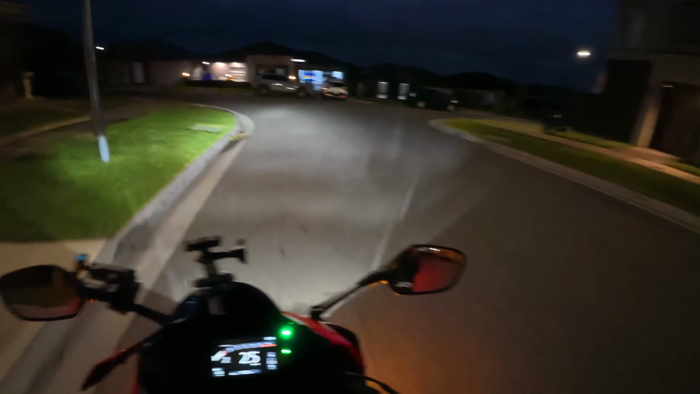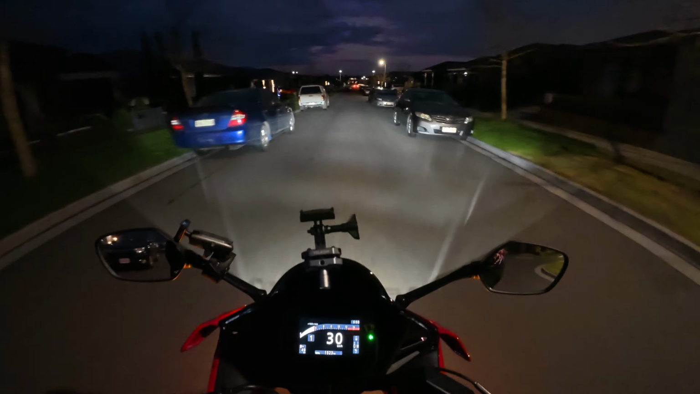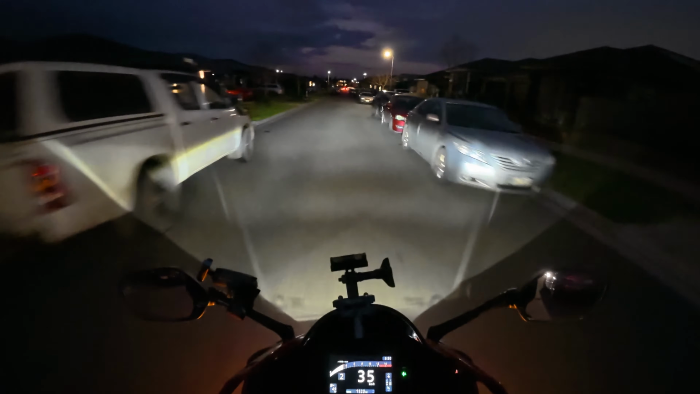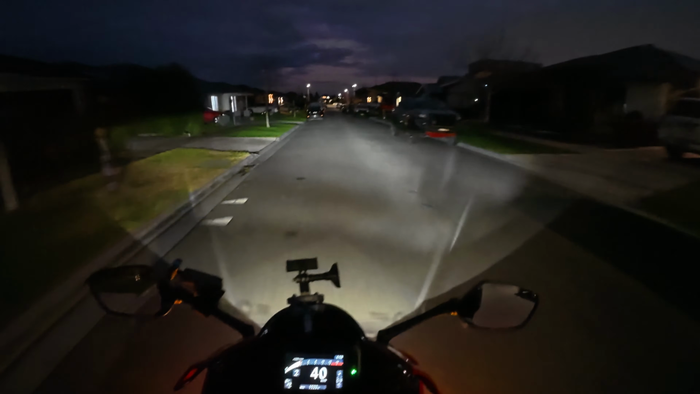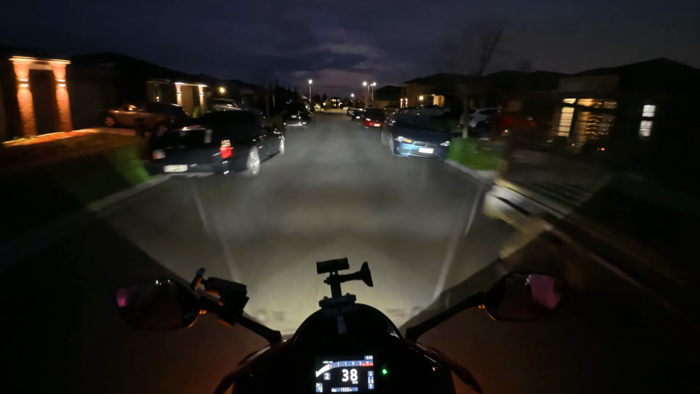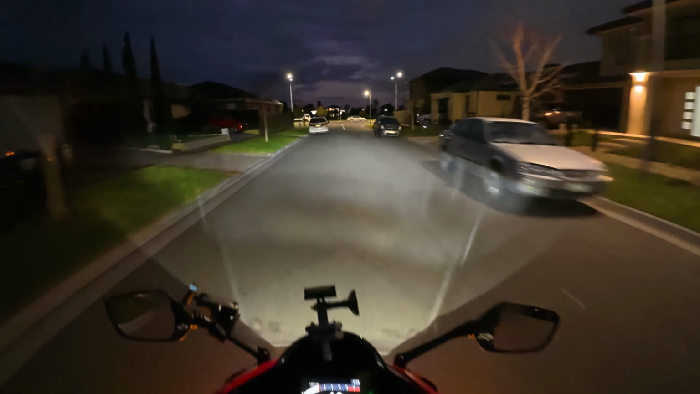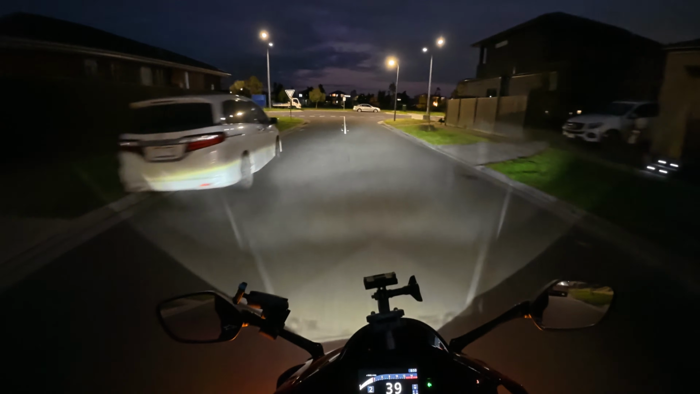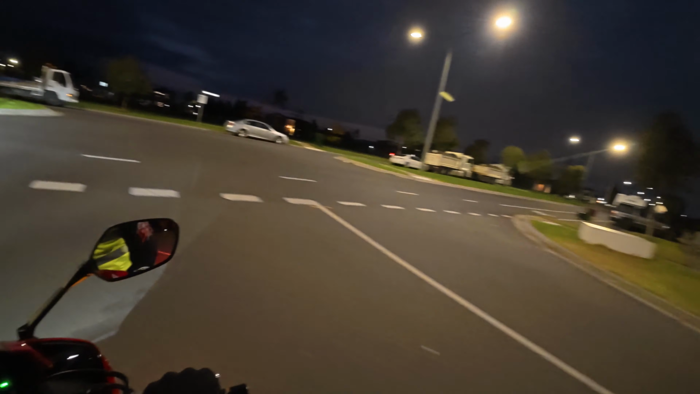I know I've been MIA for a while, but the weather has been not great in Melbourne. Plus I've had some personal stuff going on, so I haven't really had time to ride or anything like that. But I want to get some nighttime riding in. I haven't really had much experience riding at night, so we'll do that. Go for a cruise.